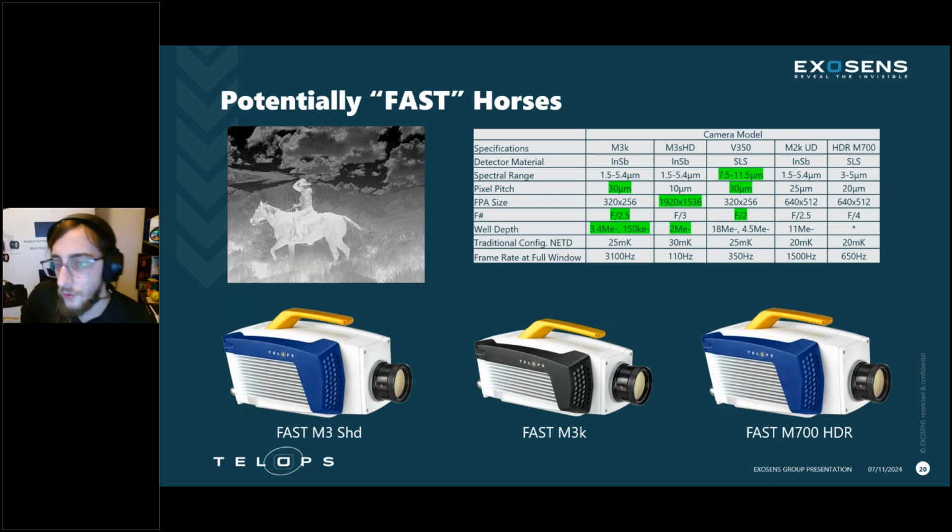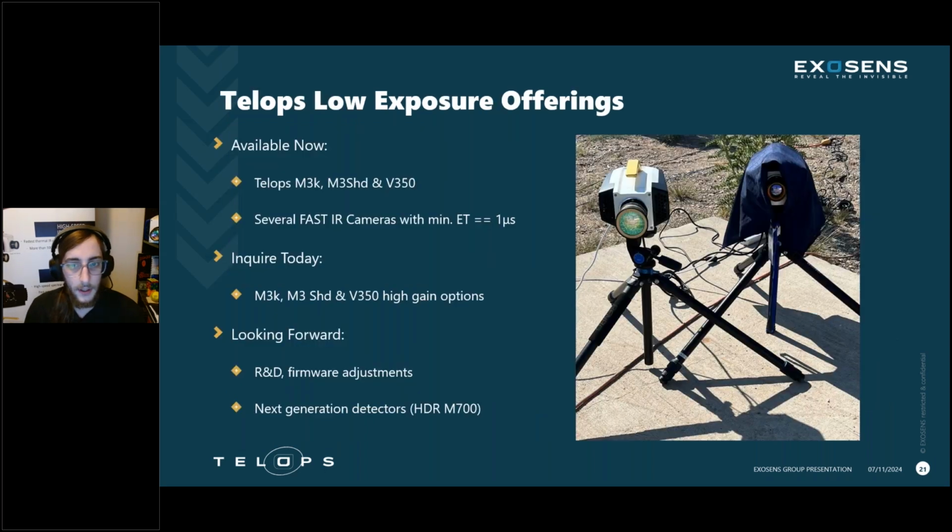Finally, here I do have two of our newer cameras. The HDR M700 and the M2K UD are both cutting edge detectors, specifically the M700 HDR. We see a lot of promise with that camera. We expect that in the future it will be one that we develop as well for these applications.